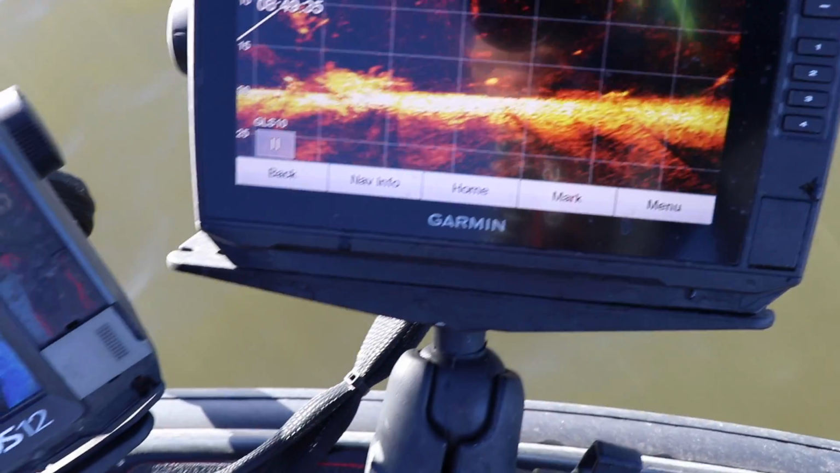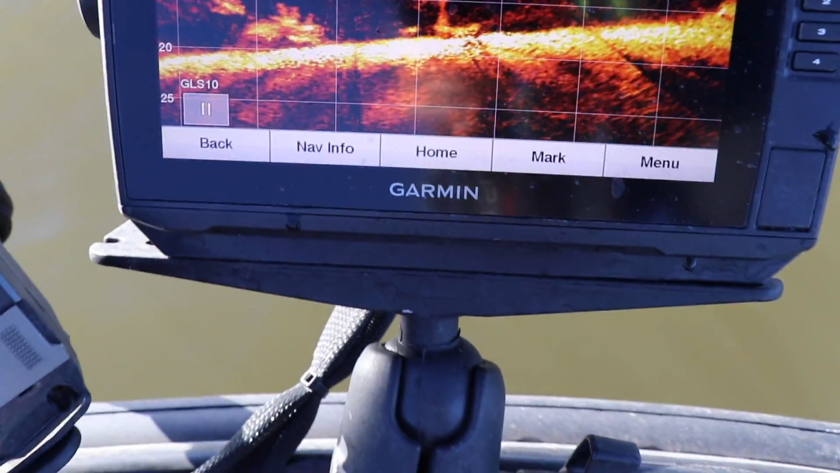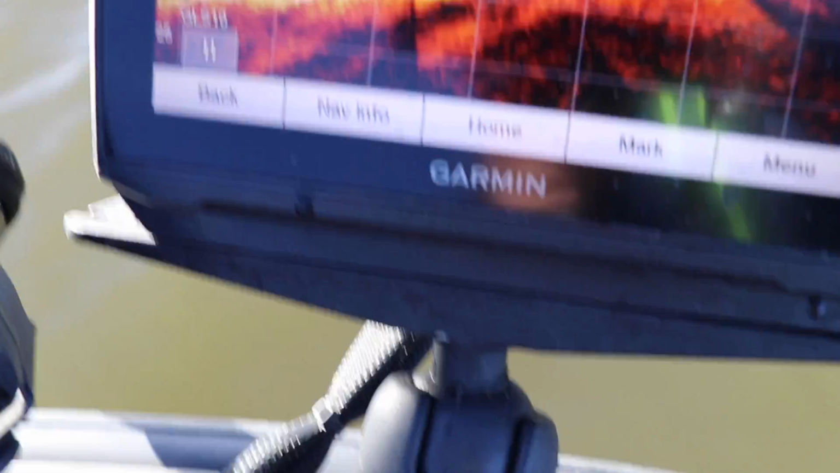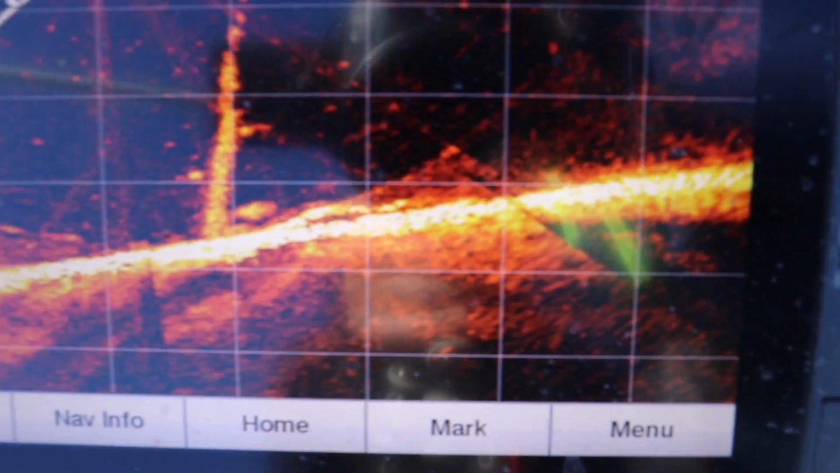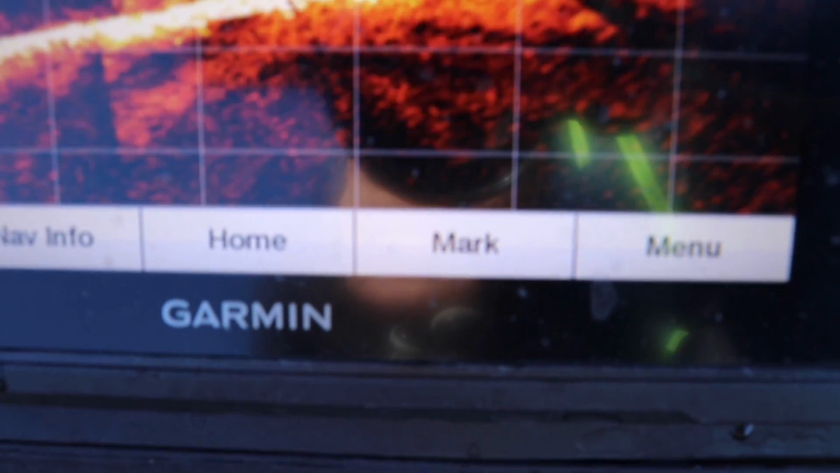This is the coolest stuff ever. You can actually see the crappie hit the jig. Guys, this is amazing. Amazing technology. There's a big crappie up there. See my jig popping? Crappie's on the other side of the tree there. Down there. Ooh. I'm gonna put it right in his face, see if I can get him to bite. Right on top of his head.